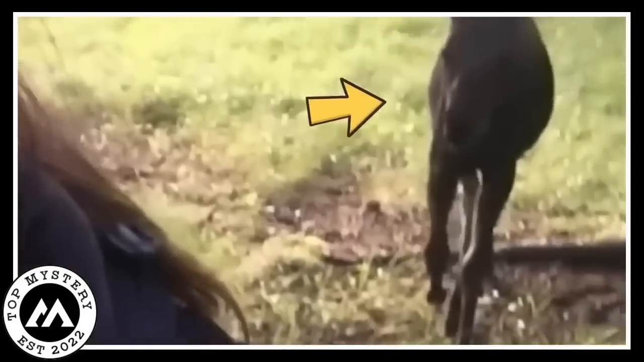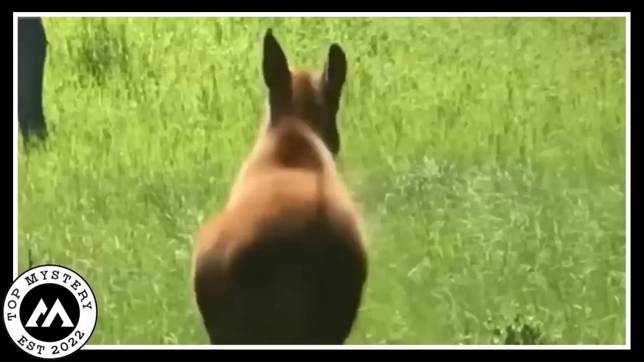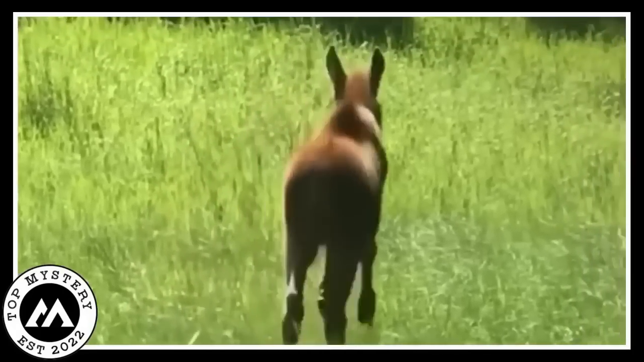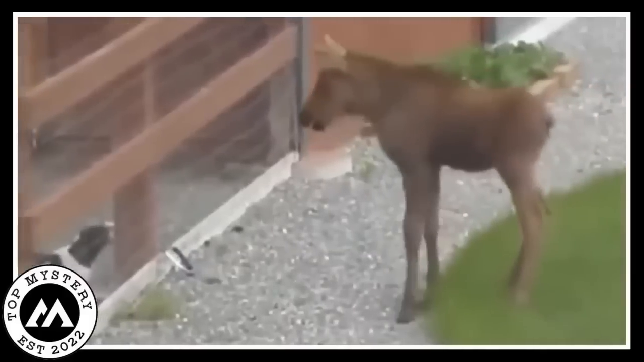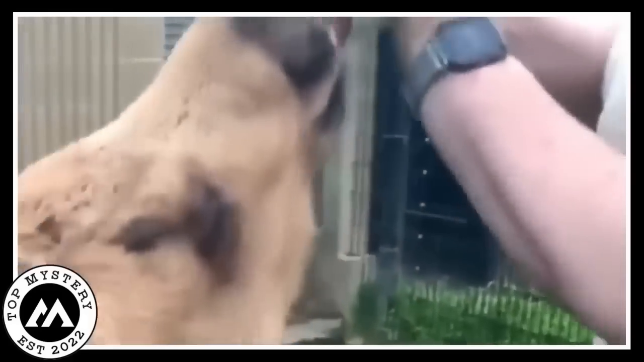Imagine the scene. Moose and family sharing a bond that's stronger than bear scares. The moose goes from missing its mom to chomping happily, thanks to its awesome new human pals. It's a feel-good story where a wild buddy finds a second chance at home sweet home.